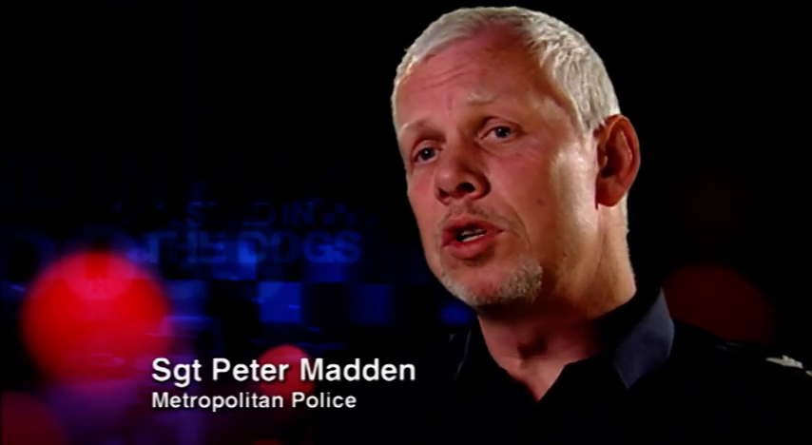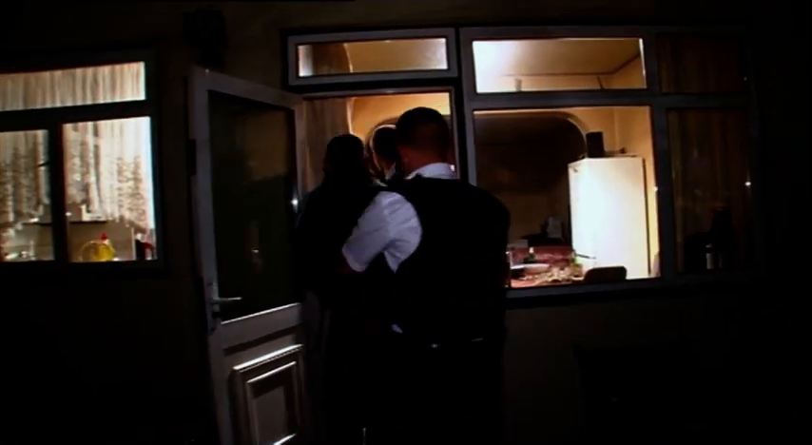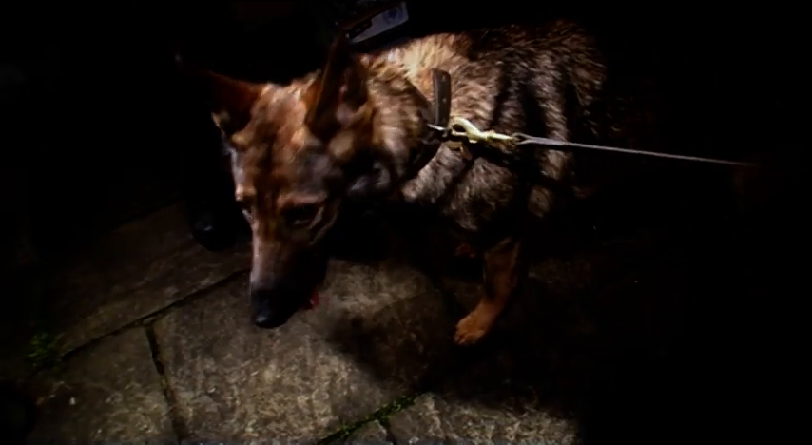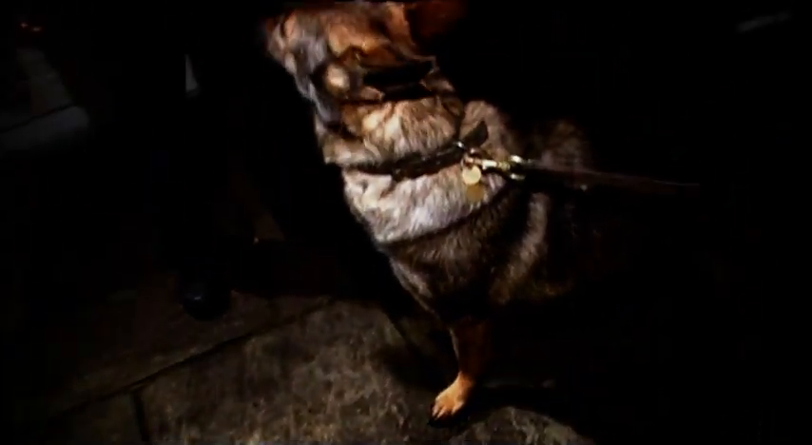I'm always conscious of the safety of Brodie. I'm always conscious that potentially there is risk and there is danger to him there. When Brodie found the fella in there, she barked as she's trained to do, and the nasty swine jabbed her in the face with his left elbow and got bitten for his trouble. So she's fine, so she's okay. But she's allowed to defend herself, and that's just what she did there.